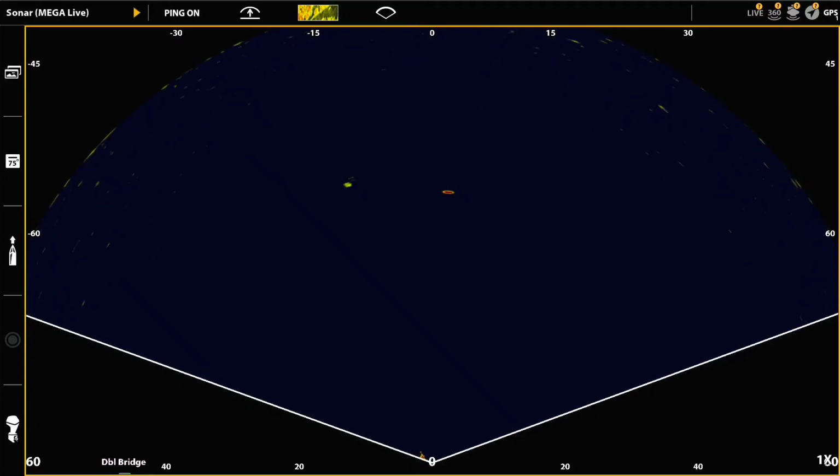So now I want to talk about how I use the Mega Live setup and how I actually view it while I'm fishing. I'm going to put it in full screen mode. What I'm doing here is a playback of a sonar recording.